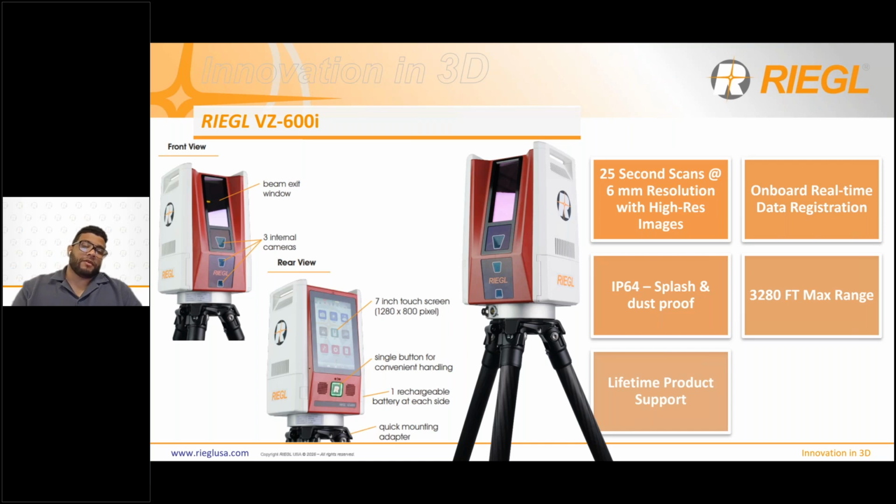The 600i, as well as all of RIEGL's sensors, come with lifetime product support. And we're going to talk about this a lot, and I know it's a very requested feature, but it is a hybrid mobile scanner as well, and I'm going to talk a little bit more about a big update that's come to that feature to the 600i.